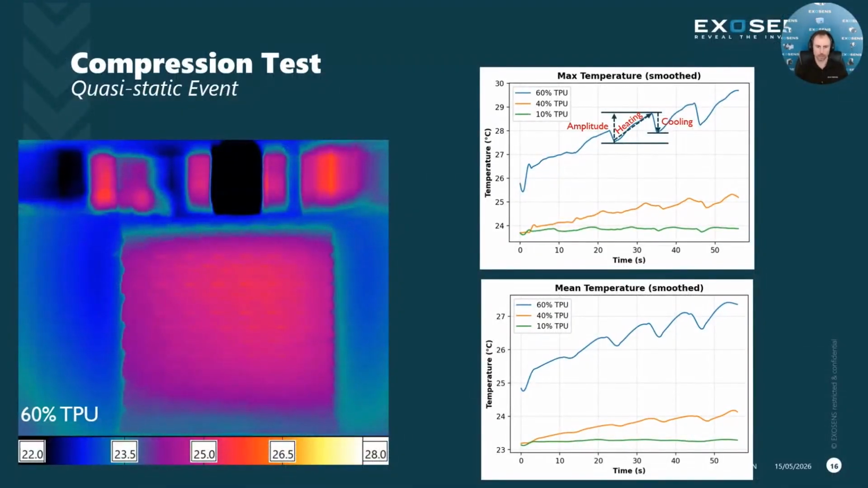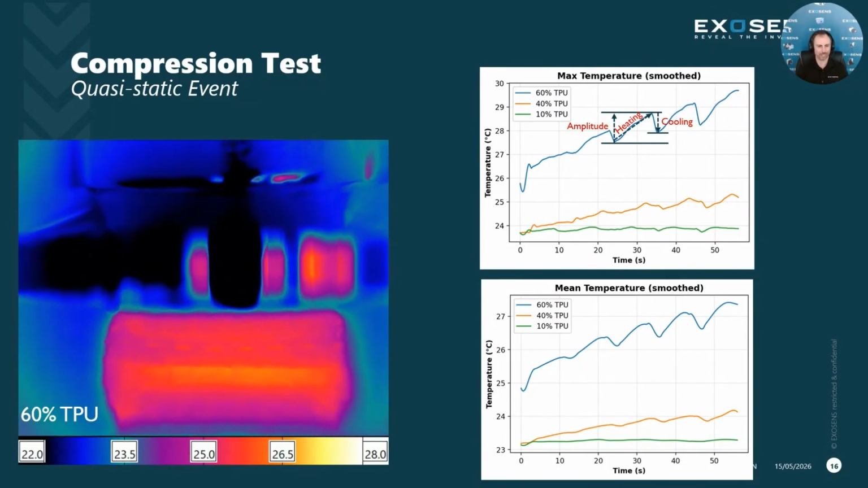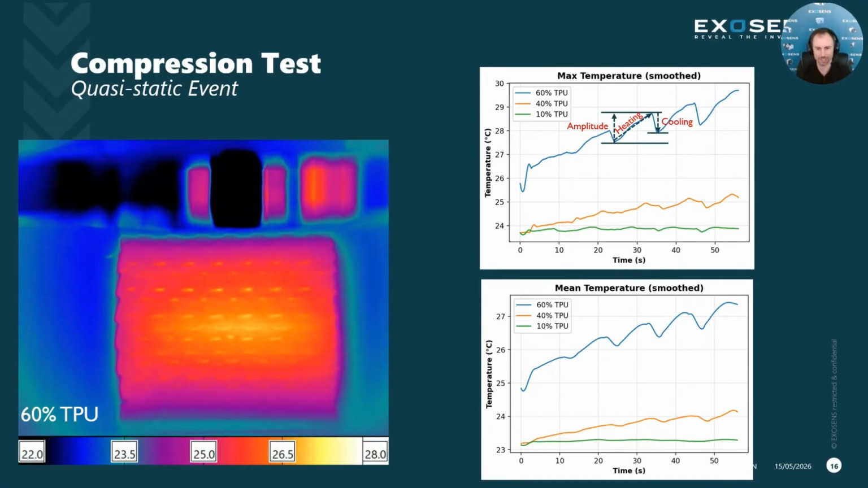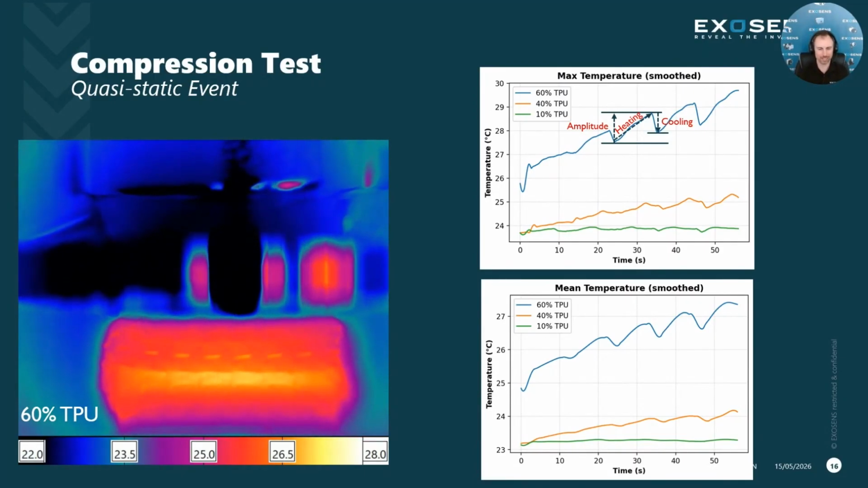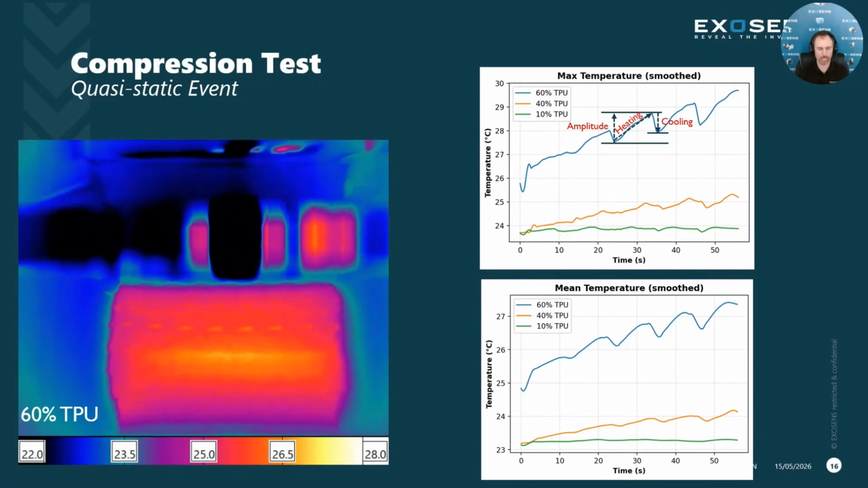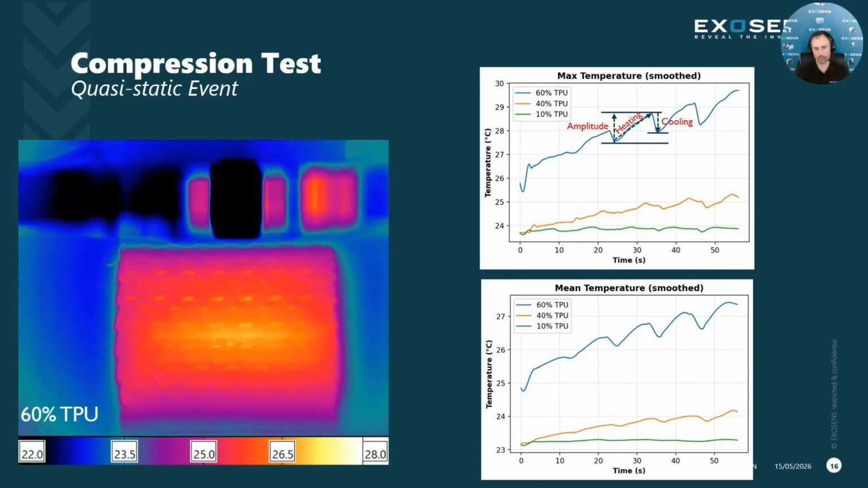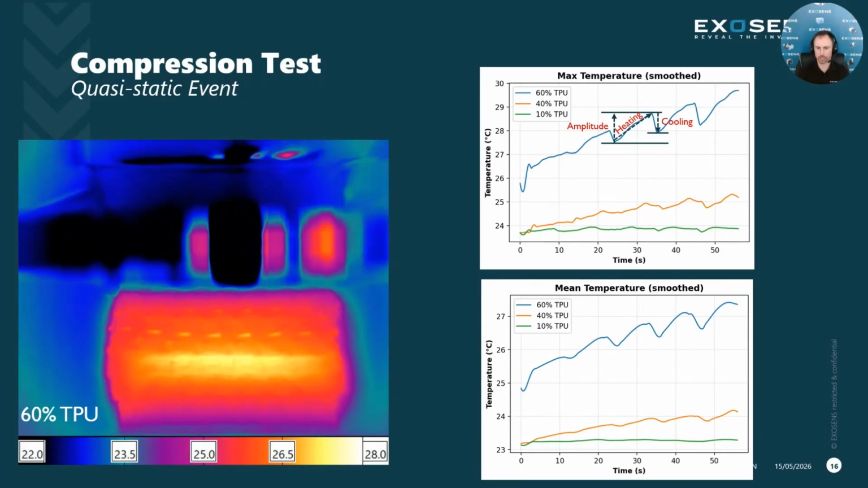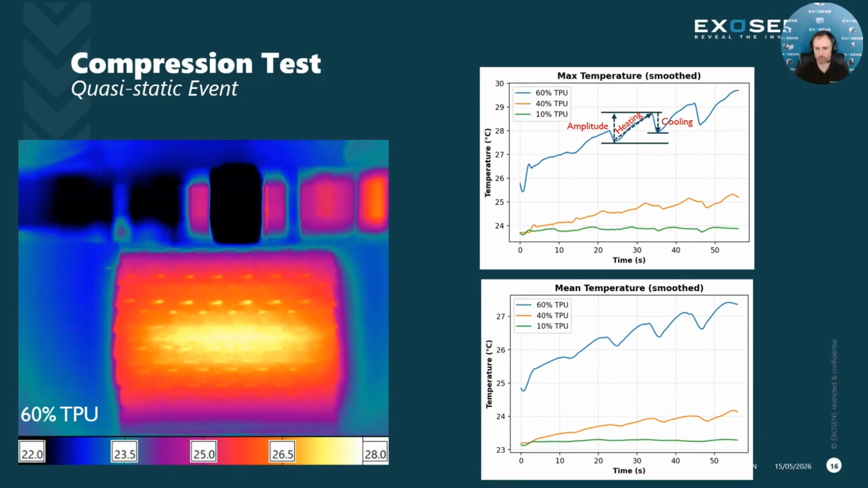This is a video showing the compressional loading of the higher density specimen. It has a higher thermal response, so we get a little bit of a better idea of what that actually looks like through the video of the higher density specimen. And we can see as it undergoes the cyclic compression, the thermal response and the heating that occurs throughout the specimen itself. Over here, these are the temperature profiles, maximum temperature and mean temperature.